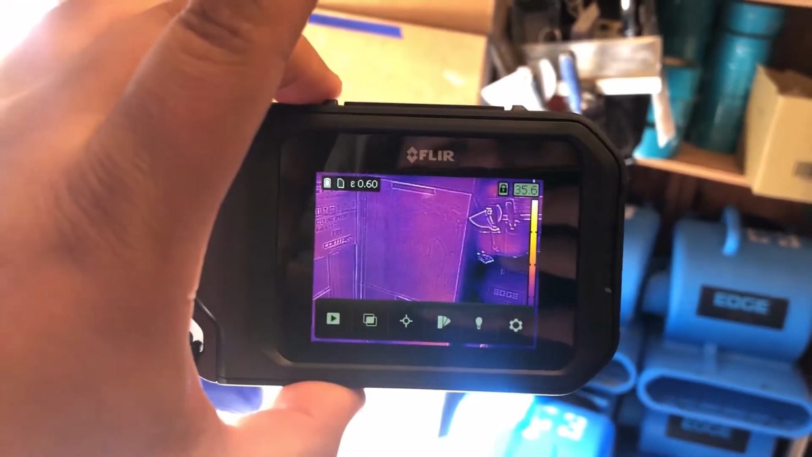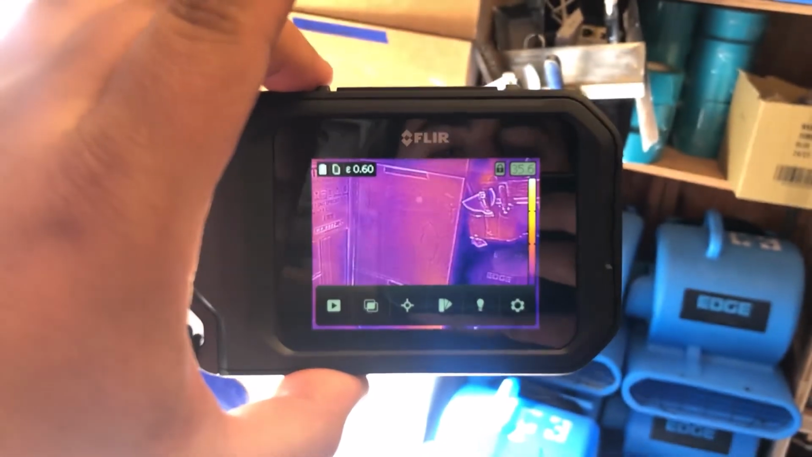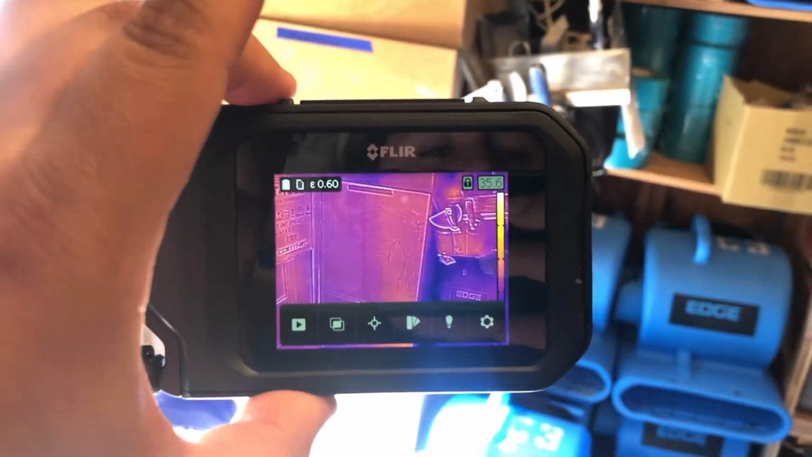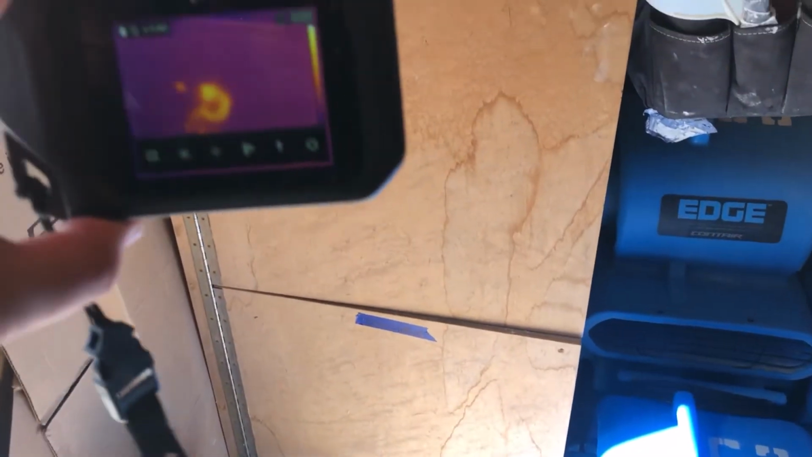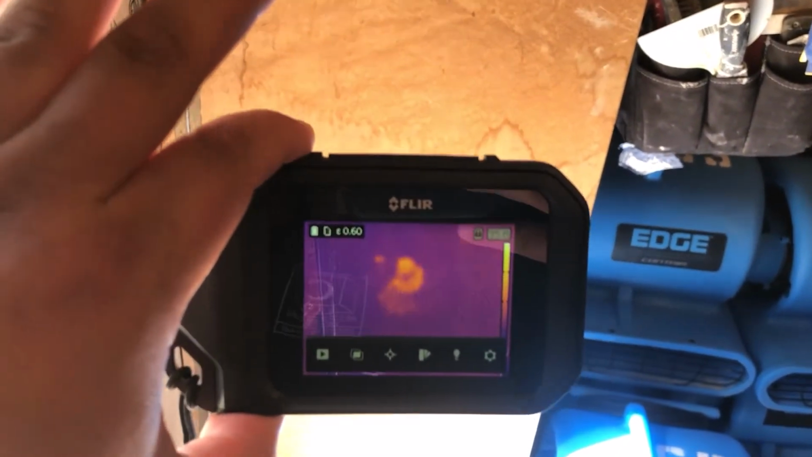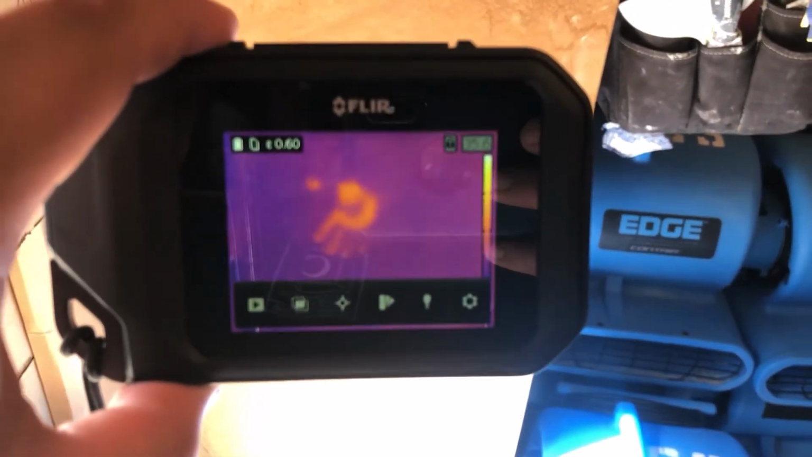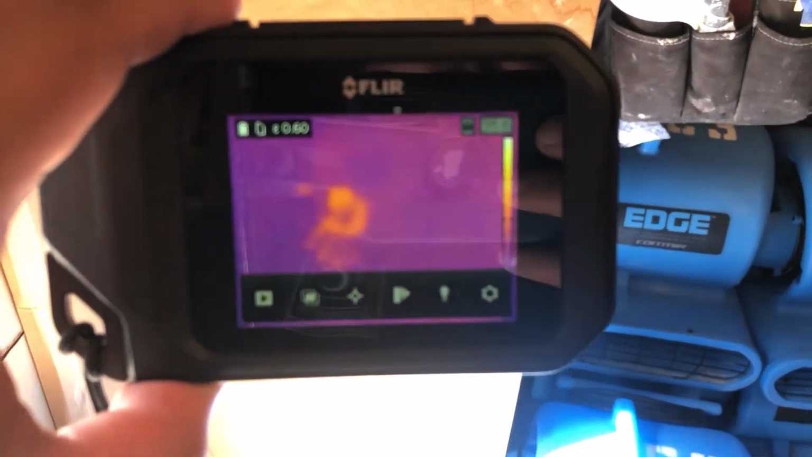So I'm just going to do one more demonstration and show you guys just how sensitive this camera is to heat. I'm going to place my hand on this wood for a couple seconds, and you can see how it picks up the heat signature left just from my hand. Even the small heat left from my hand, this camera picks up. So it's very accurate at detecting differences in heat behind the walls that can't be seen.